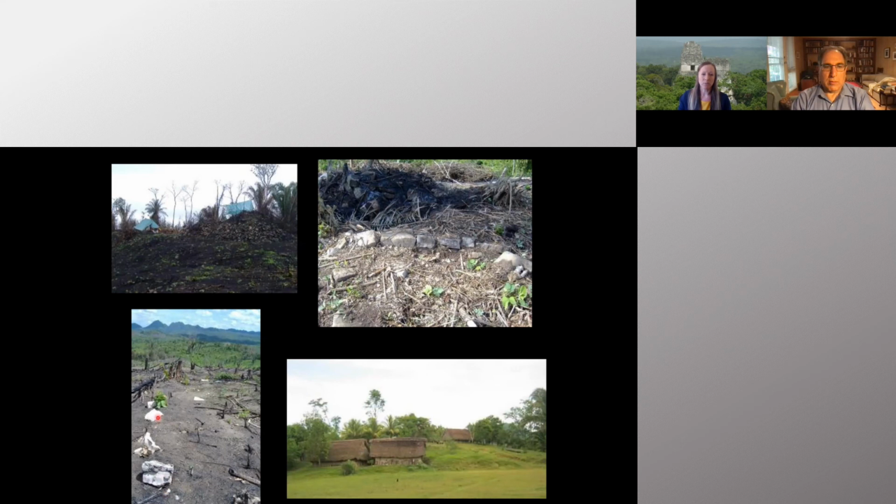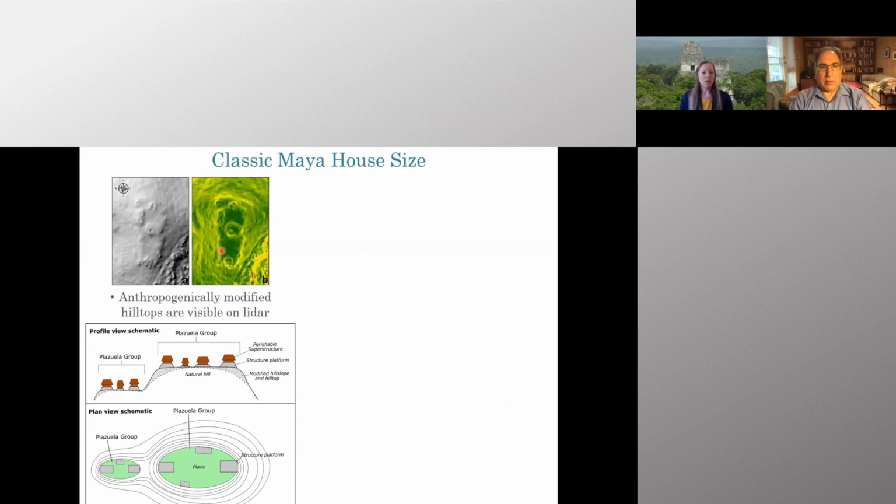This household platform is just a simple line of stones that would have had a perishable superstructure situated on top. These are modern Maya houses in the communities that we work with in southern Belize, but they provide a nice example of the type of perishable superstructures that we would have seen on these platforms in the past. We can use the anthropogenically modified hilltops that Keith just talked about that are visible on this LiDAR data in order to calculate the house size at these different houses across the landscape.